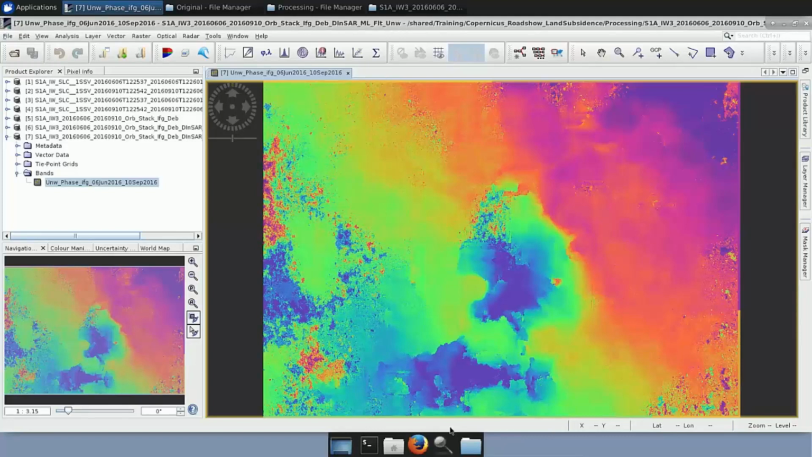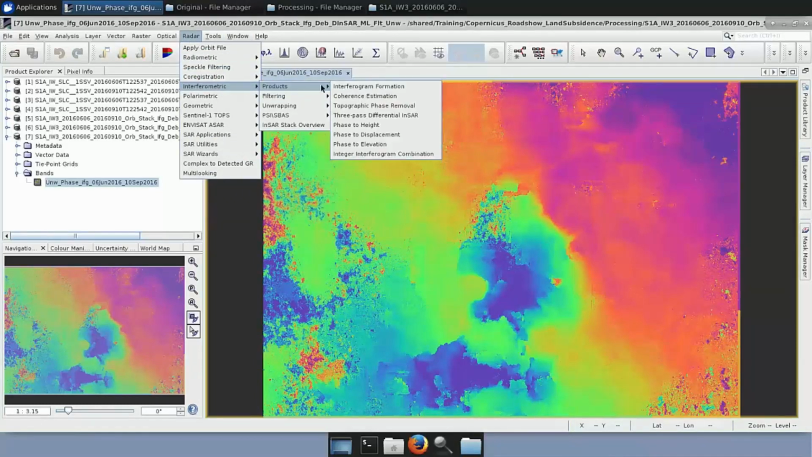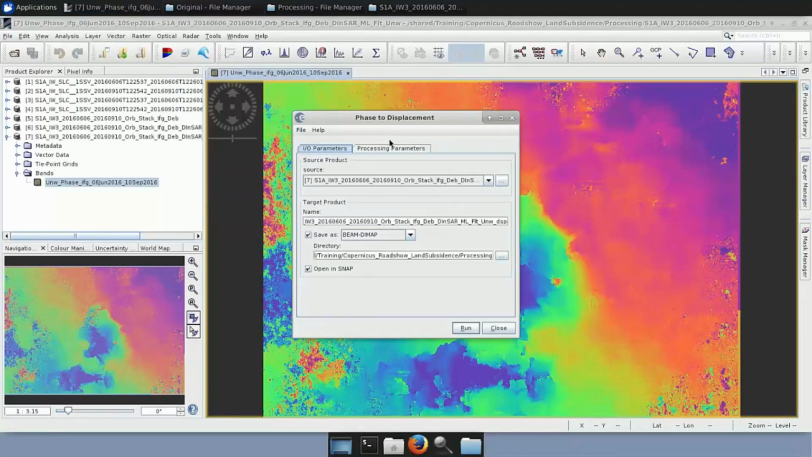Now the next thing we want to do is to calculate the displacement. And how do we do it? We go to Radar, Interferometric, Products, Phase to Displacement. So here you see that this is the unwrapped phase, and from this one we will derive the displacement of the area.